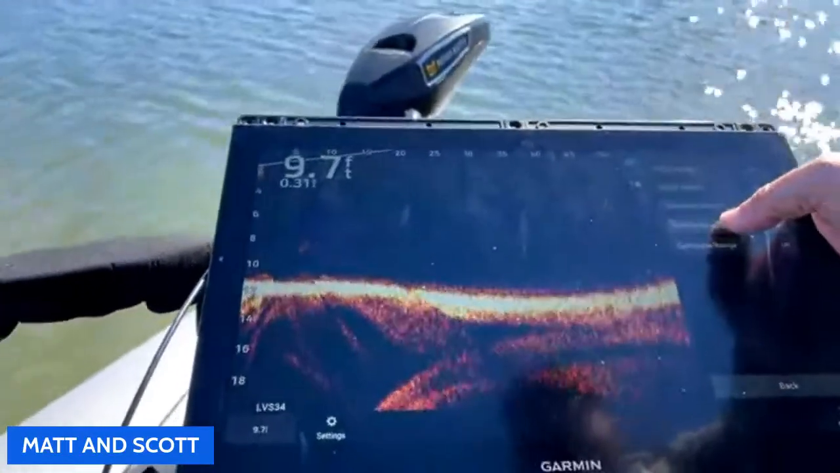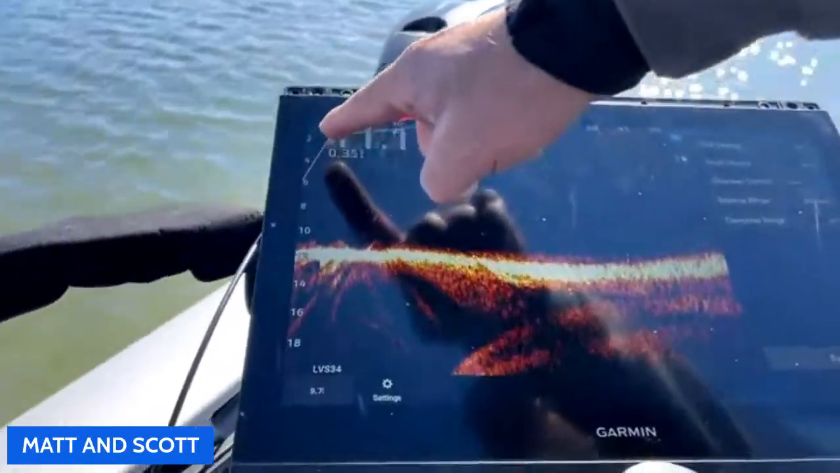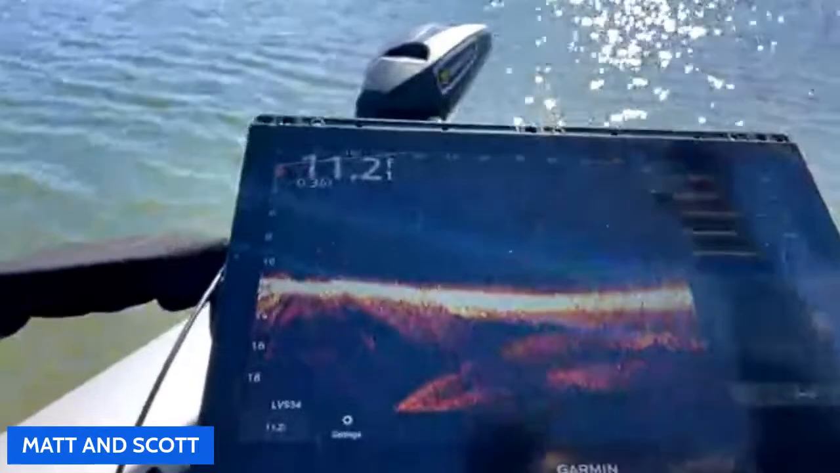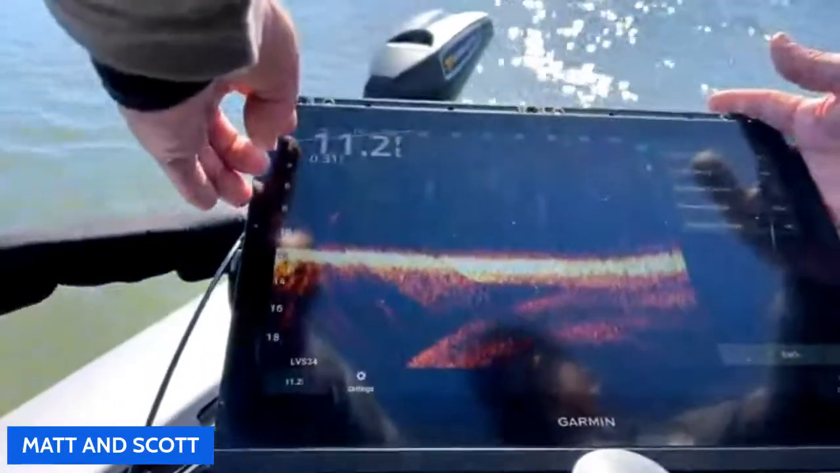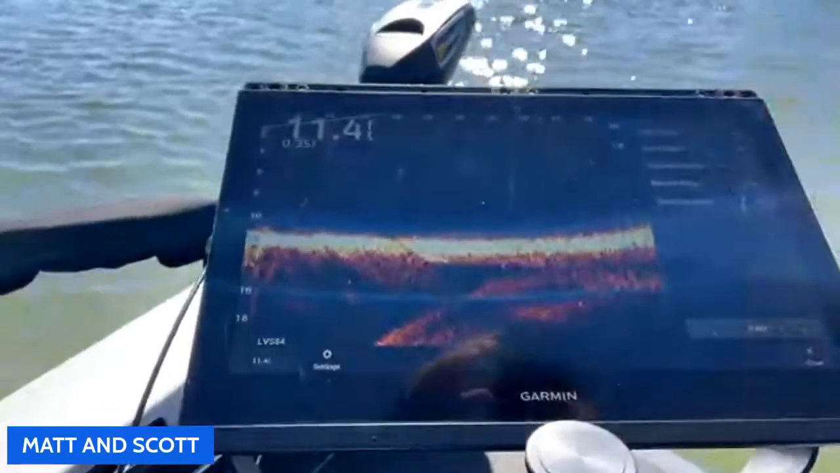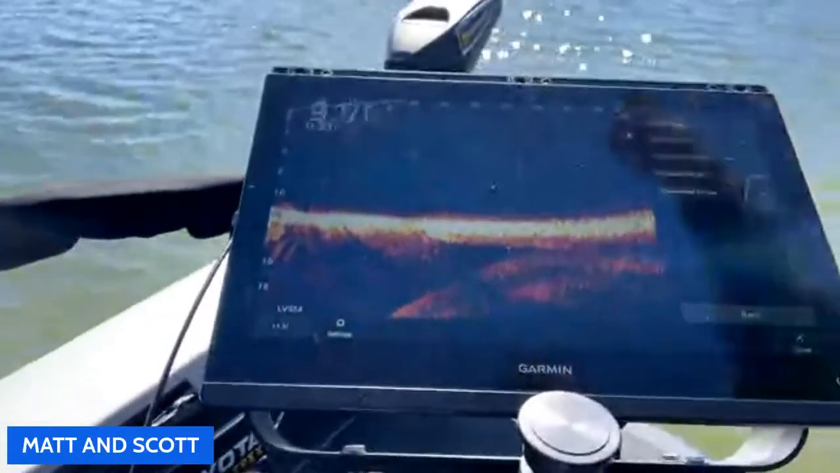The reverse range, you've got that completely hidden. On Matt's boat, he liked his. I like a little bit of reverse range right on it. But again, it's personal preference. You've got yours completely hidden, but this is the transducer now. This is directly below the boat. So if a fish goes behind the boat, you won't see it. It has to swim literally directly underneath it.